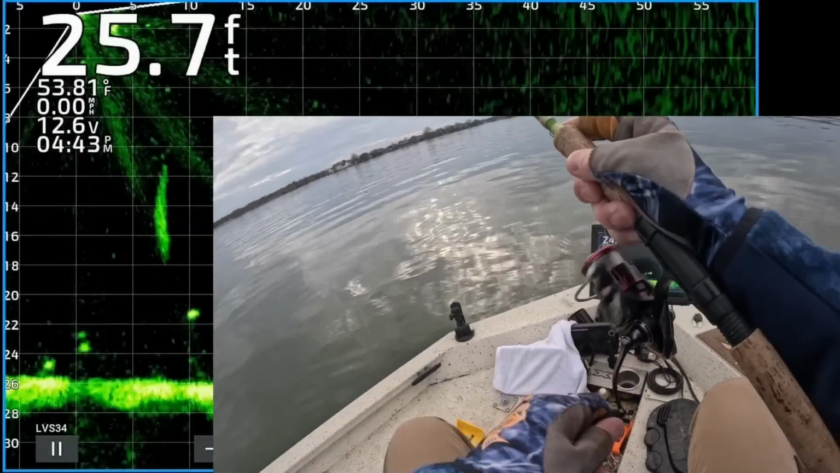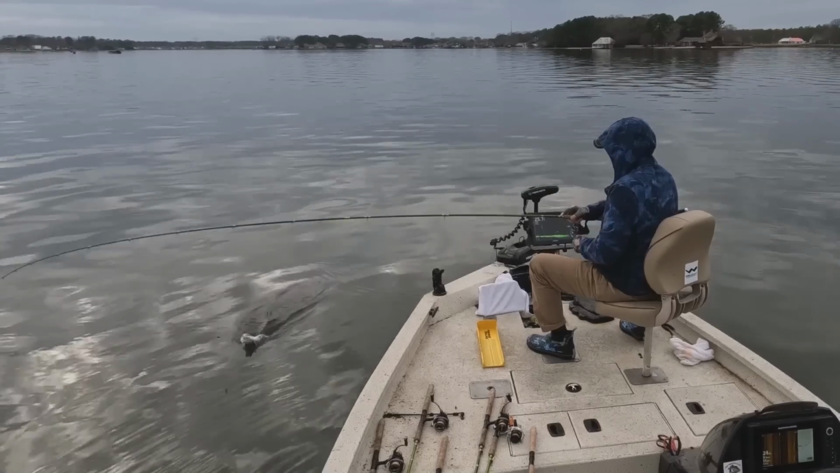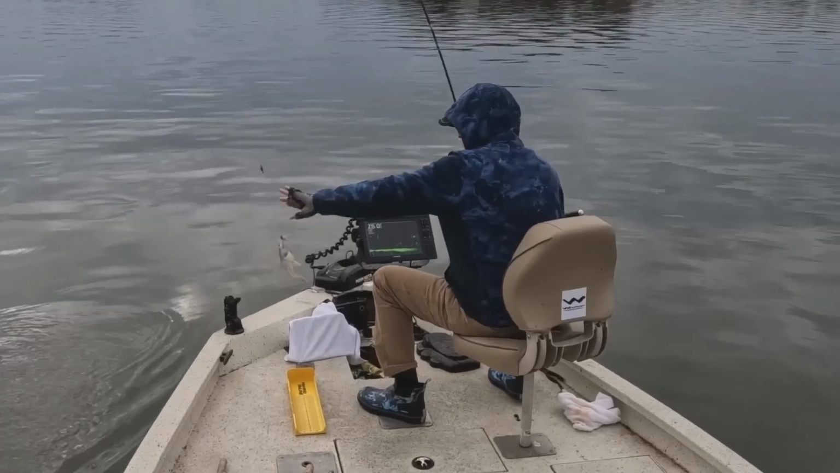Shoot, I hope that's a crappie. Not that big, but I'll take it.